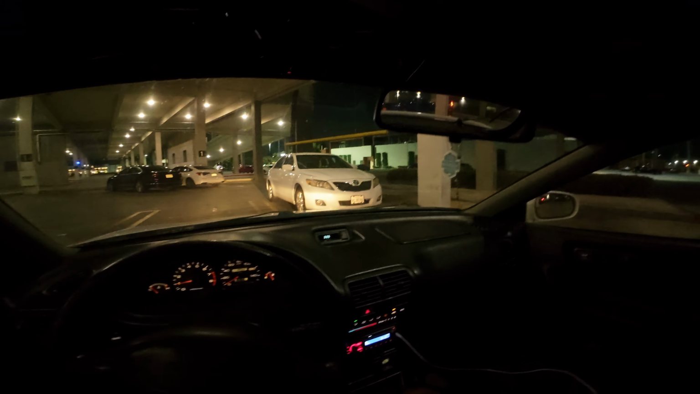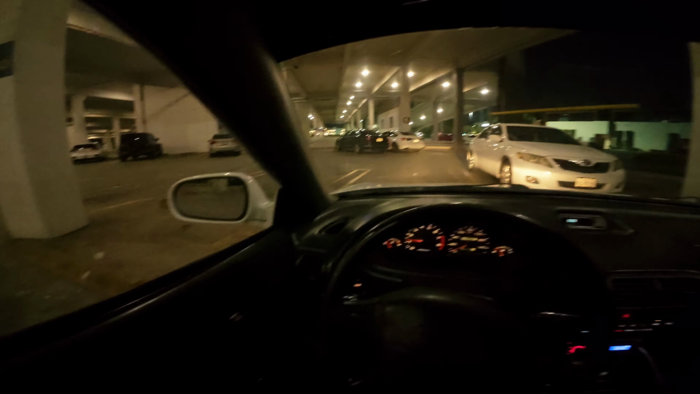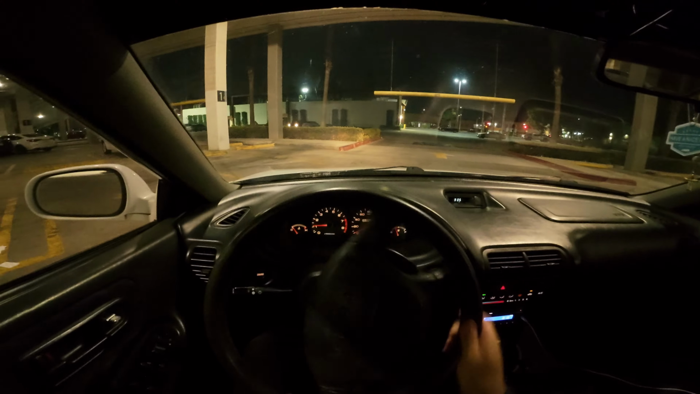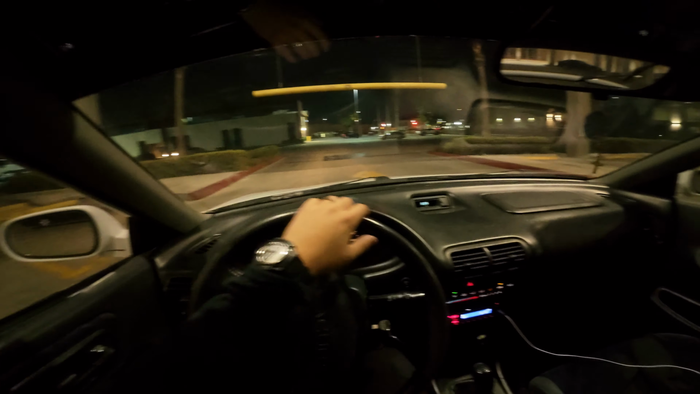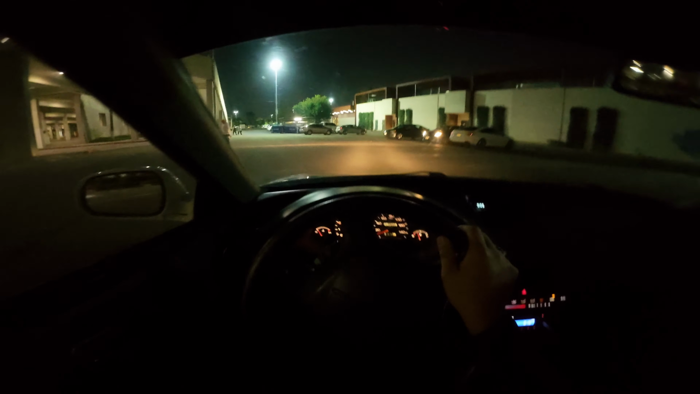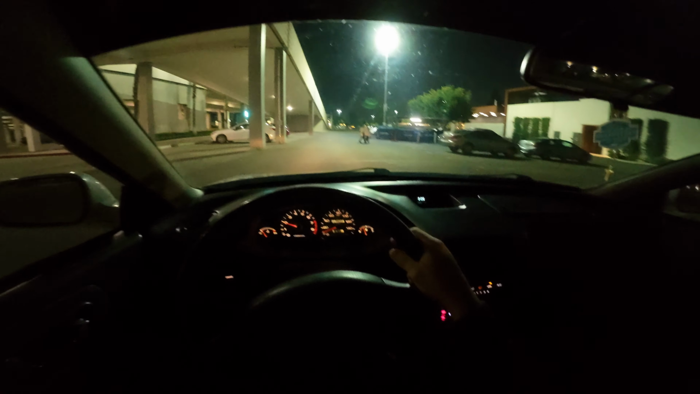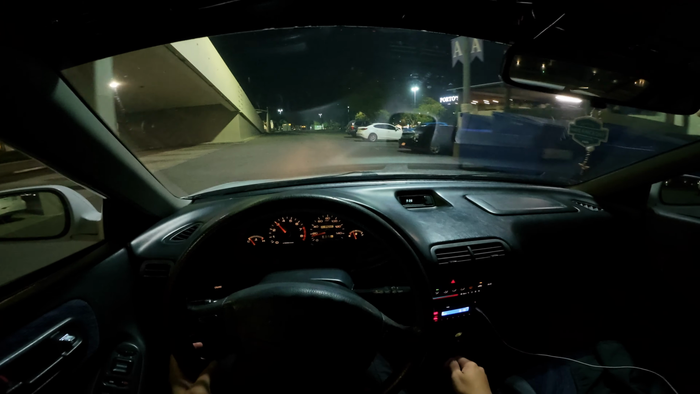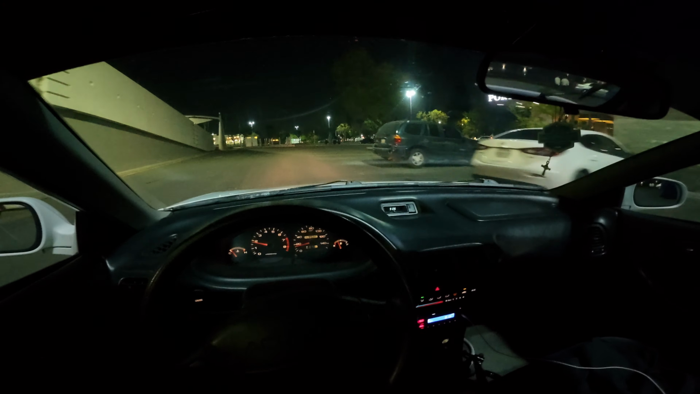Car's warm now. Let's get a move on. This isn't gonna be the traditional way that I take home, just because I need to go put gas. The other way would literally be the same way that I come, just the same exact way. This was a little bit different.